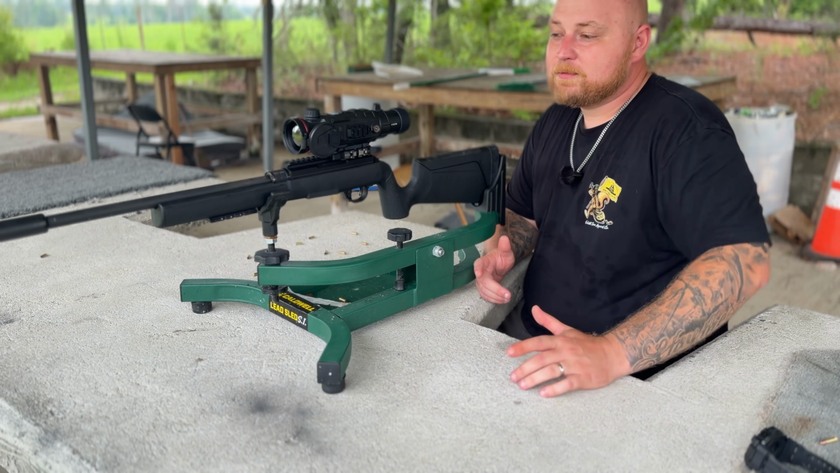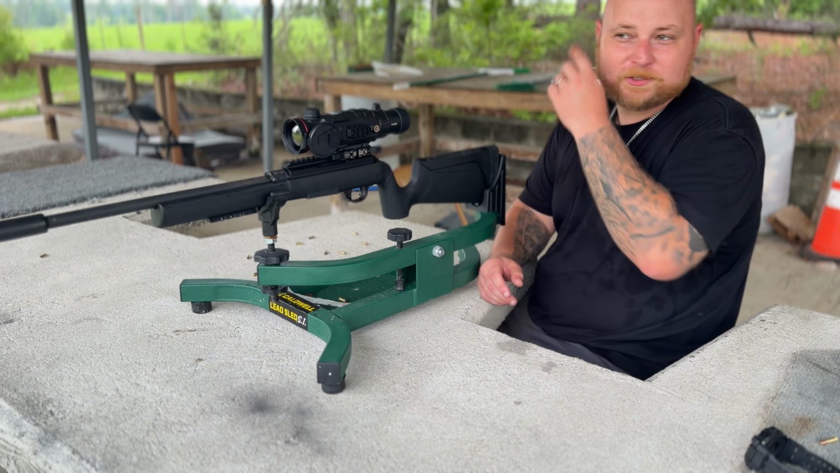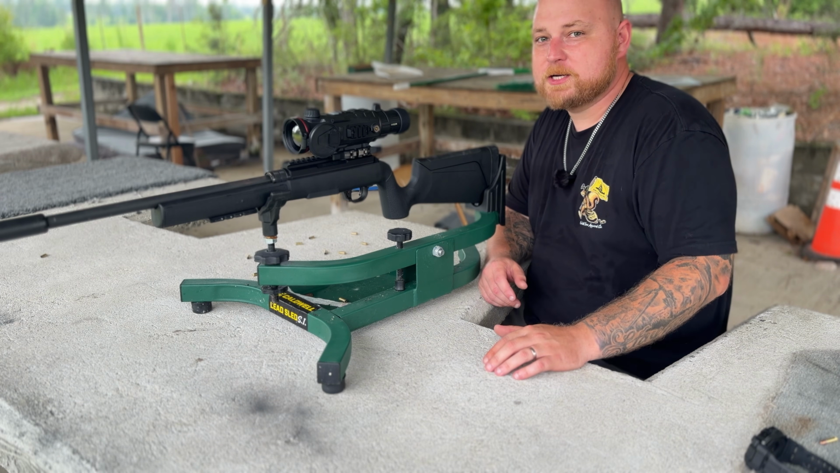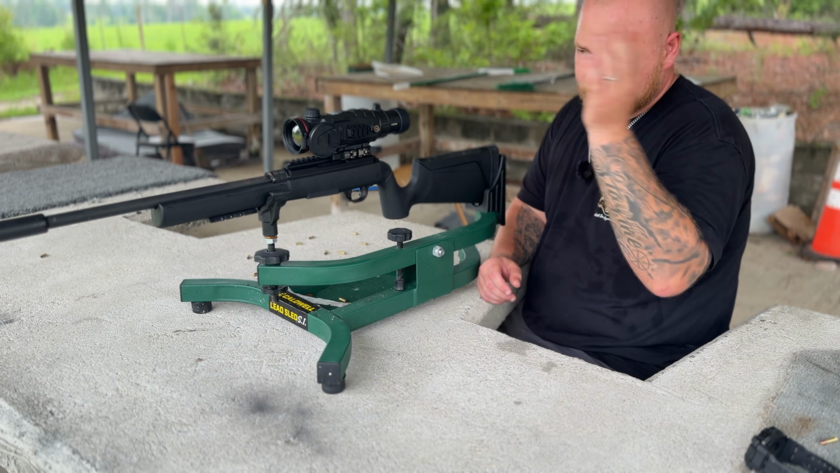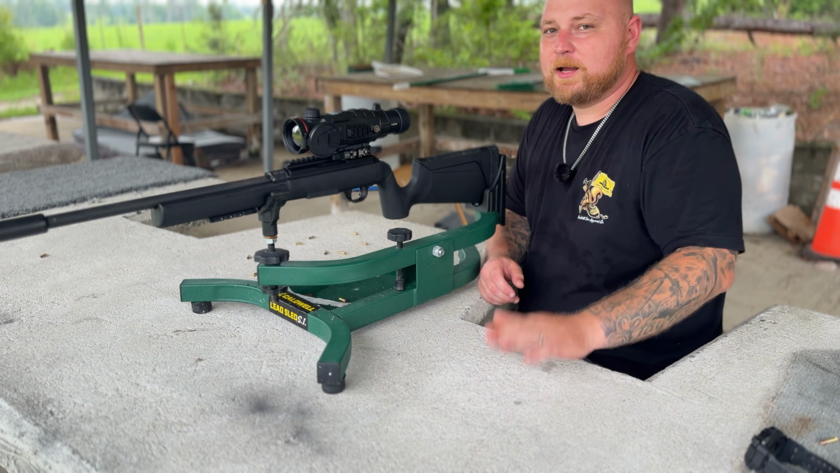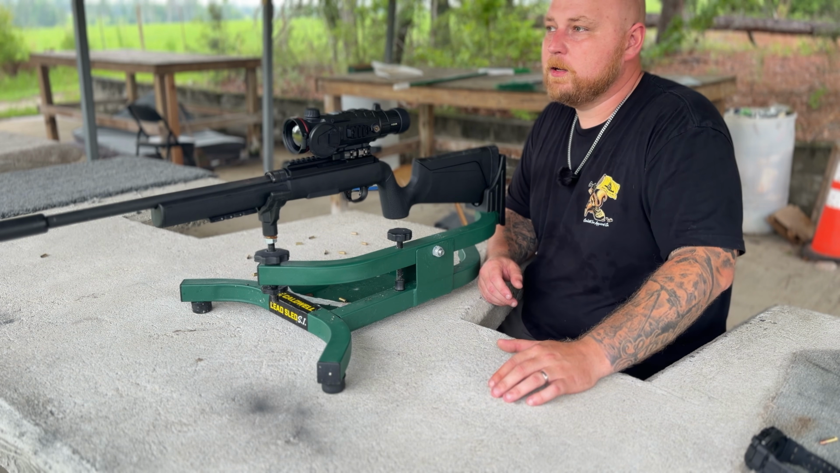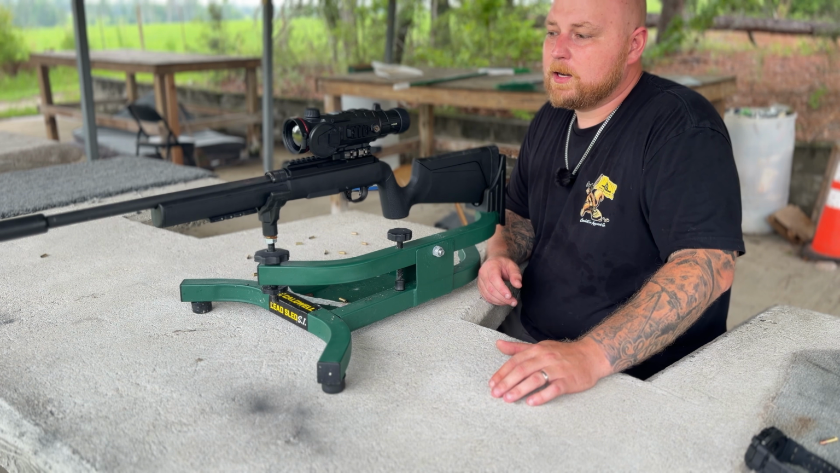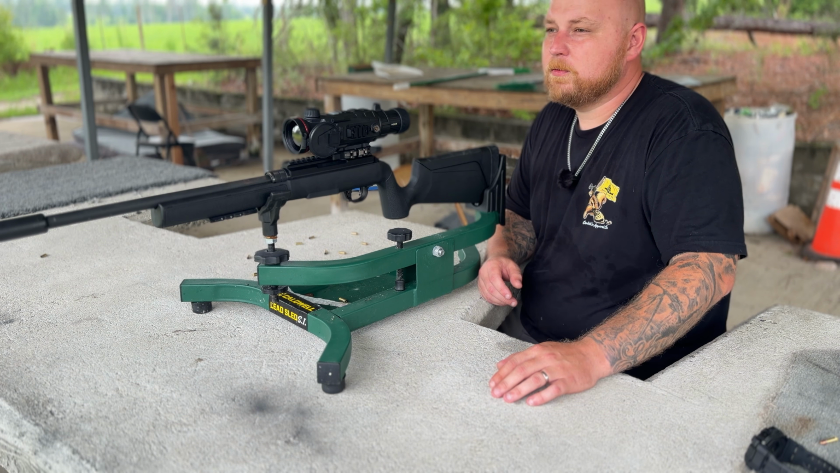Well, there you have it, guys. Old 22's pretty accurate out to 300. I wish I had a range farther than this. Maybe we could stretch it out to 500 or 600, but unfortunately I don't. But we're gonna take this thing out, and well, if the weather holds out anyways, it's been raining for over a week here. But if the weather holds out tonight, we're gonna try to take this thing out and do some damage with it. So y'all stay tuned for those, and we appreciate everybody for watching.